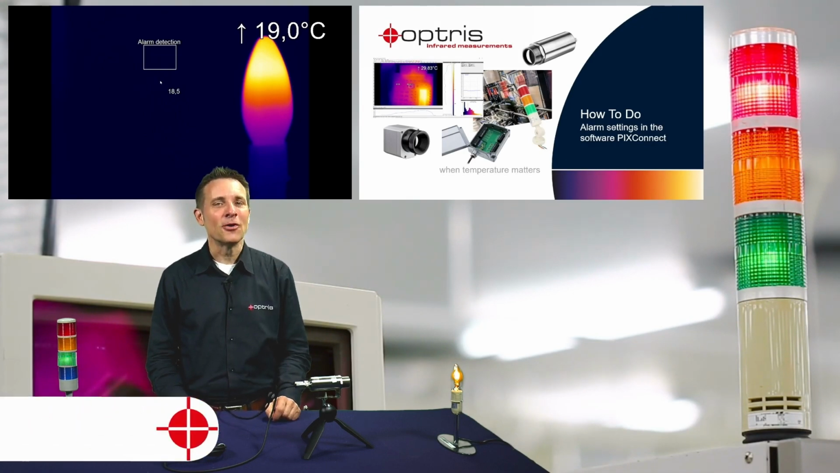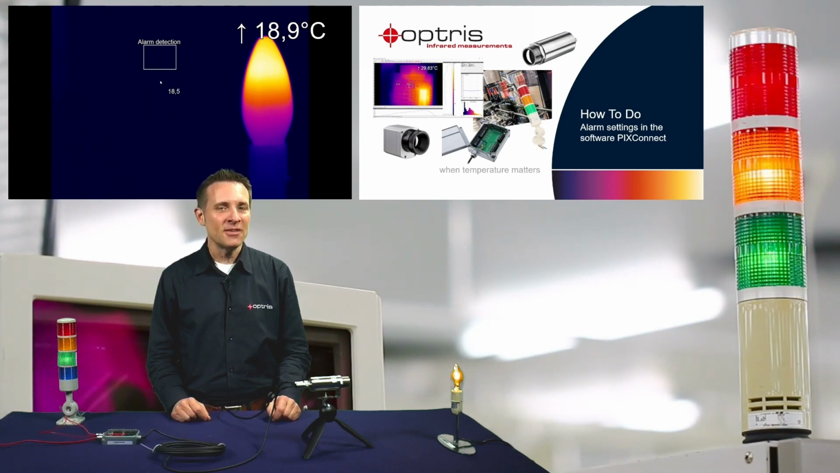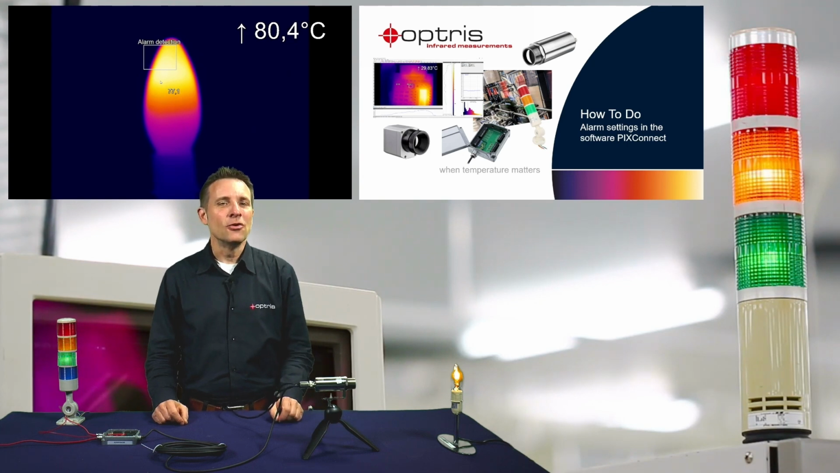In this video I'm going to show you how you can create an alarm condition in the Software PIX Connect and how you can forward the alarm signal to a signal indication via the industrial process interface. Finally, we will have a look how to take a snapshot in case of an alarm.